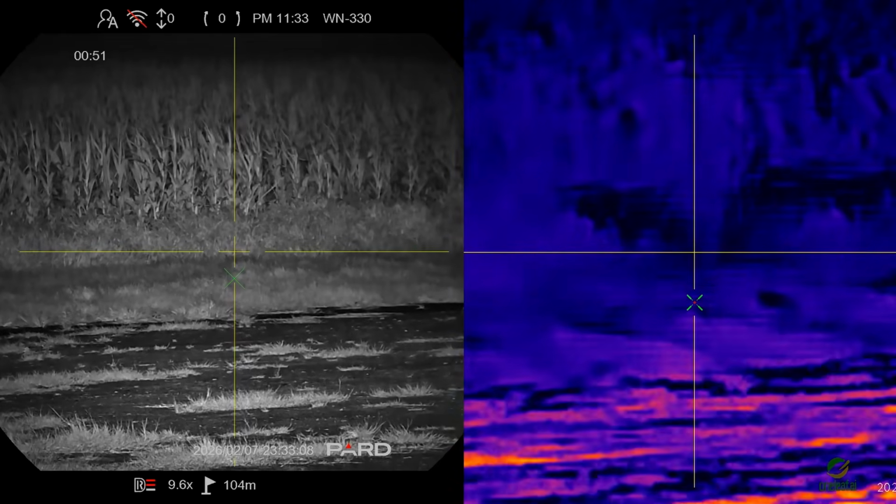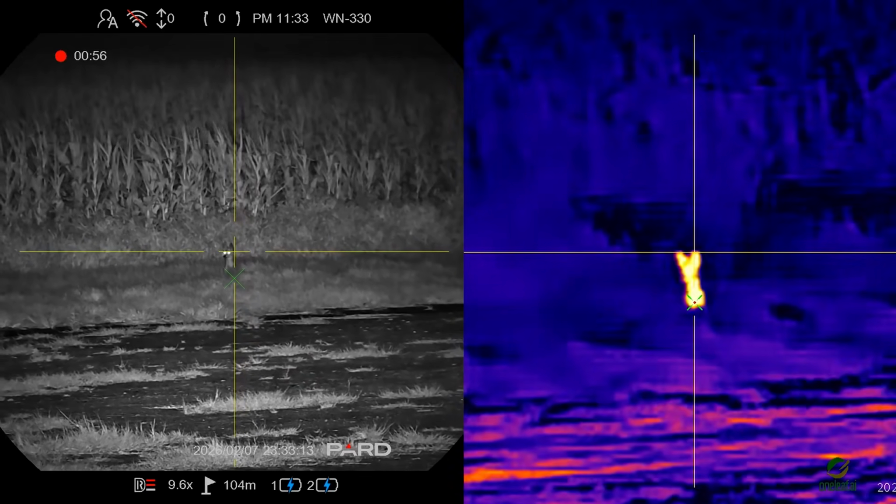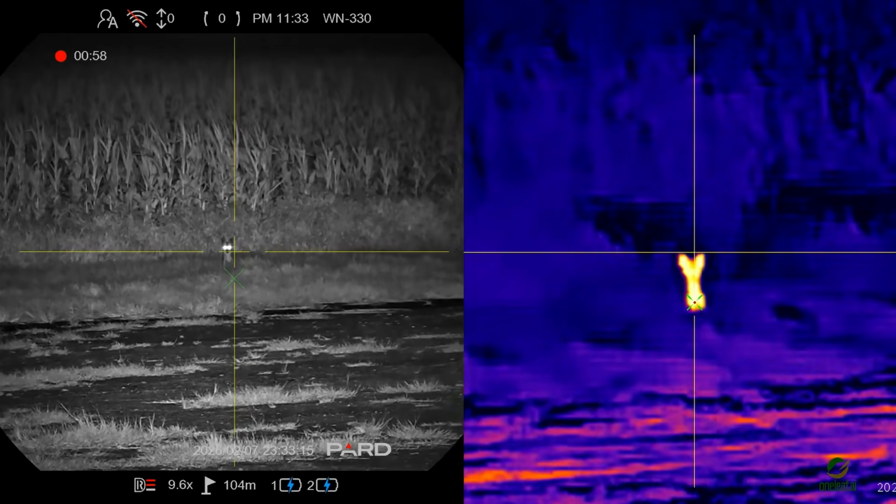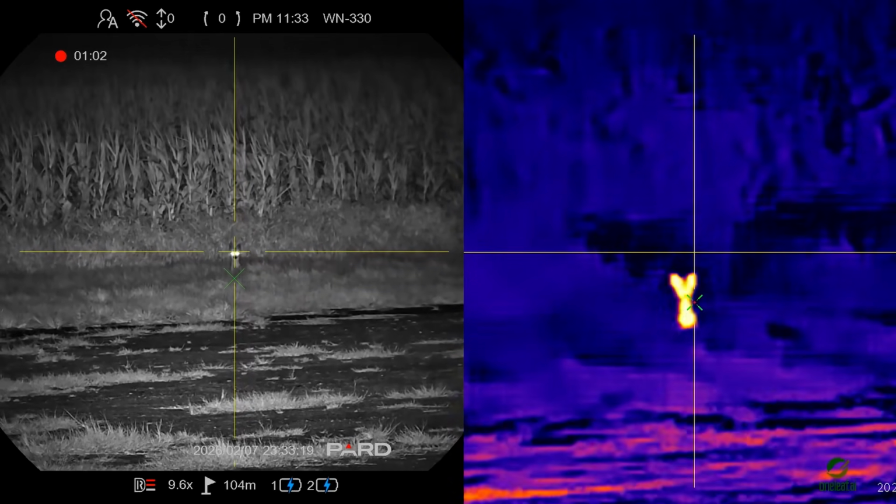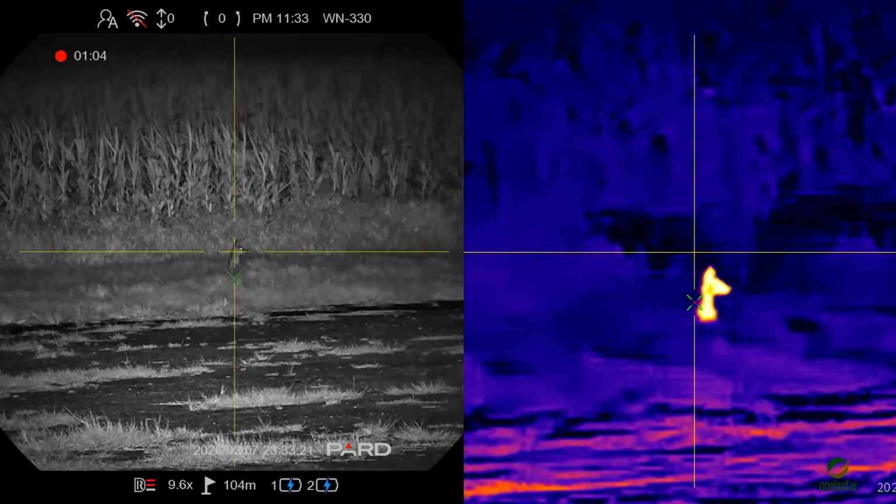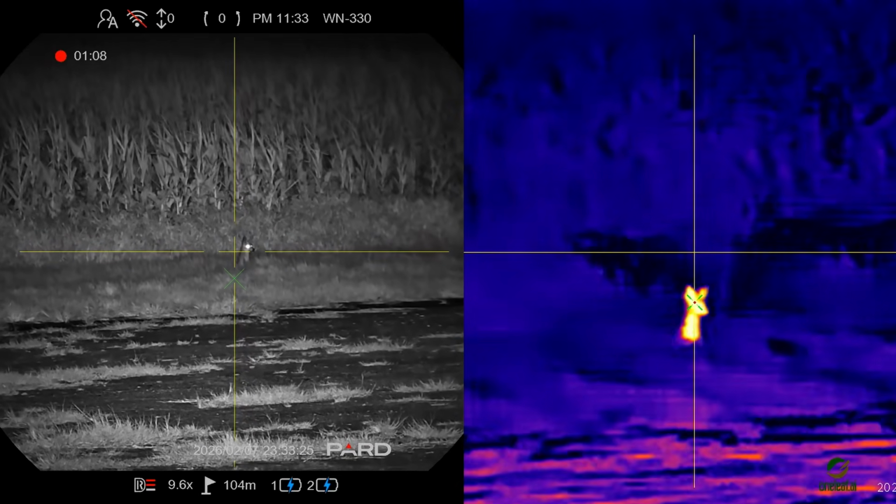That said, the thermal scope is superior to the night vision scope for spotting your prey at night. The squeaky toy did not trigger this jackal's interest enough to get it closer.